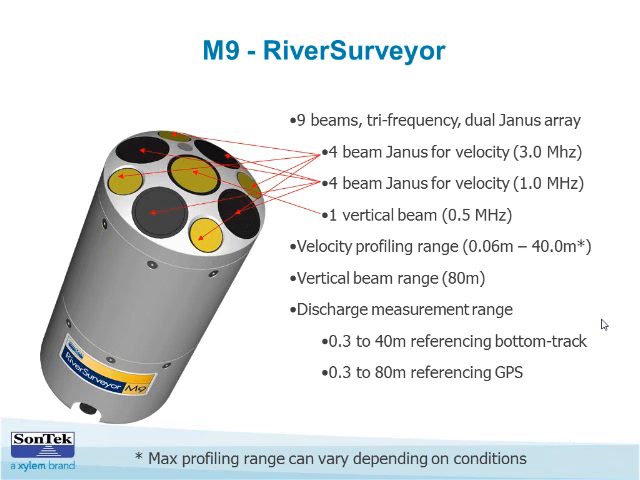There's a set of lower-frequency beams for deeper water, and then a down-looking vertical beam for essentially echo sounding and depth measurement. There's also a lot of other components that we'll hit on a little bit more, such as GPS and compass for heading. But the take-home message of all these components and transducers is that the M9 seamlessly moves from very shallow to deeper conditions, very slow-moving water, no minimum measurable velocity, even reversing velocity, so very low velocities to high velocities, and coordinates all of this internally.